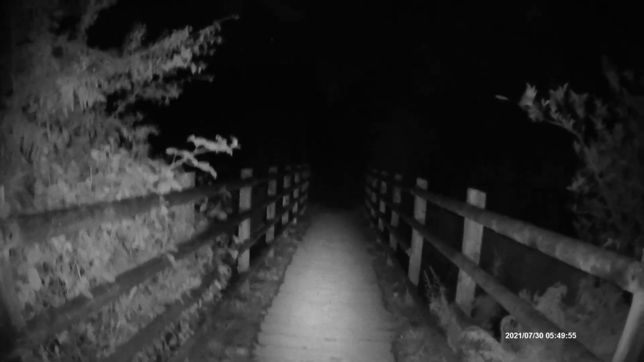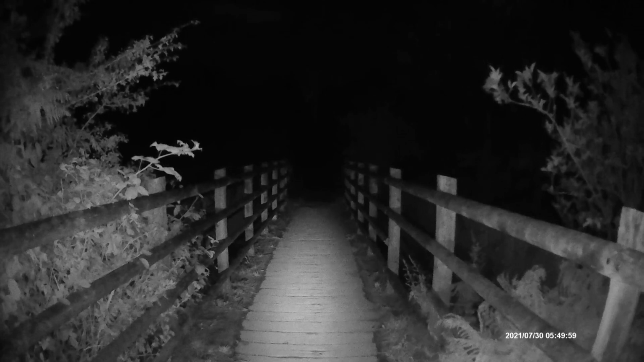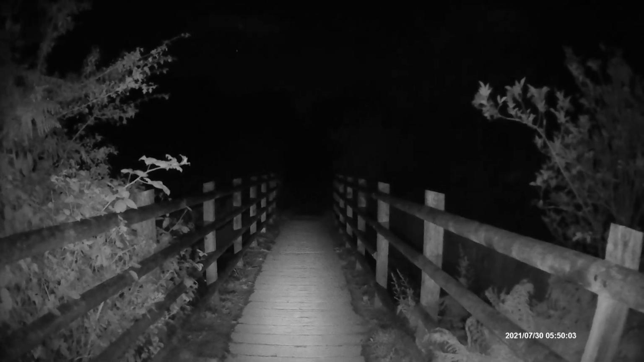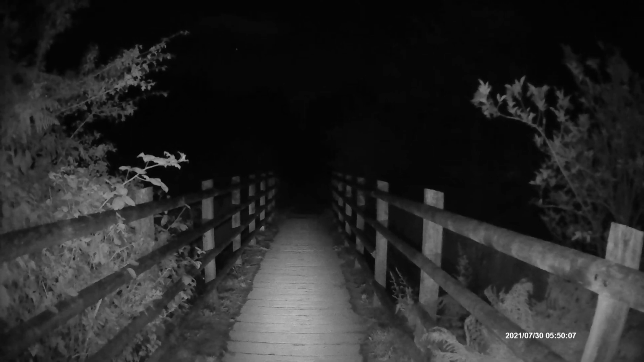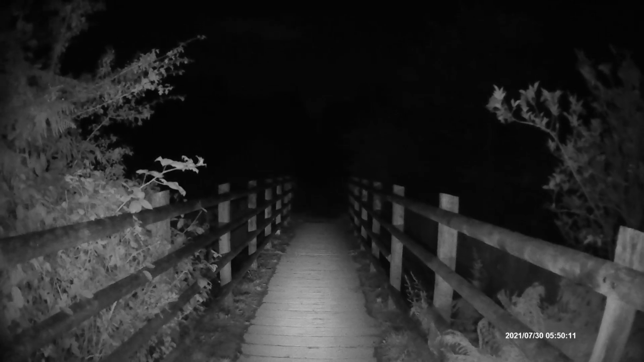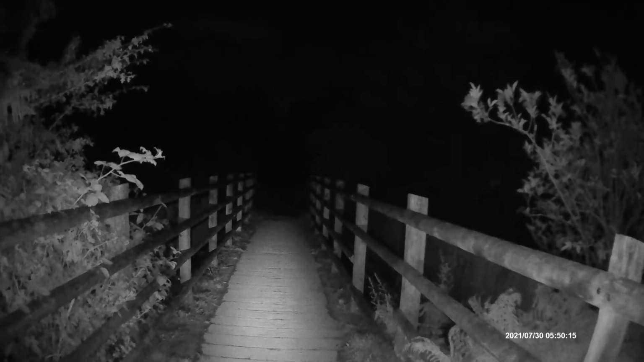You can hear the traffic in the distance even down here. Constant traffic all night long around everywhere these days pretty much. Hello? Is there anyone here with me on this bridge or near the bridge here?